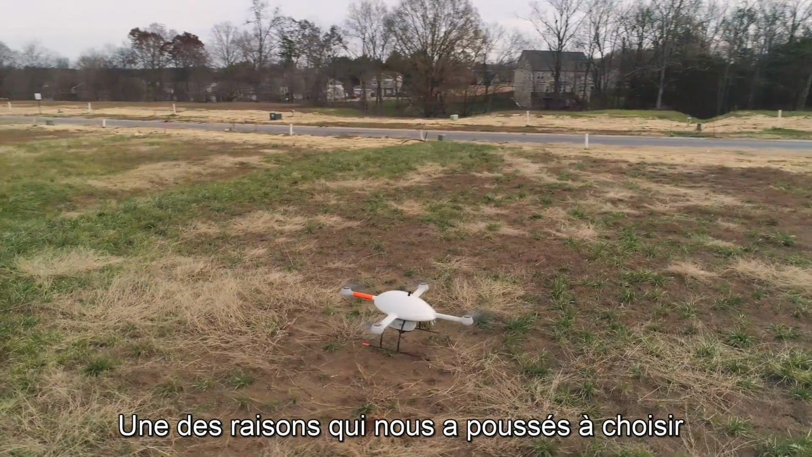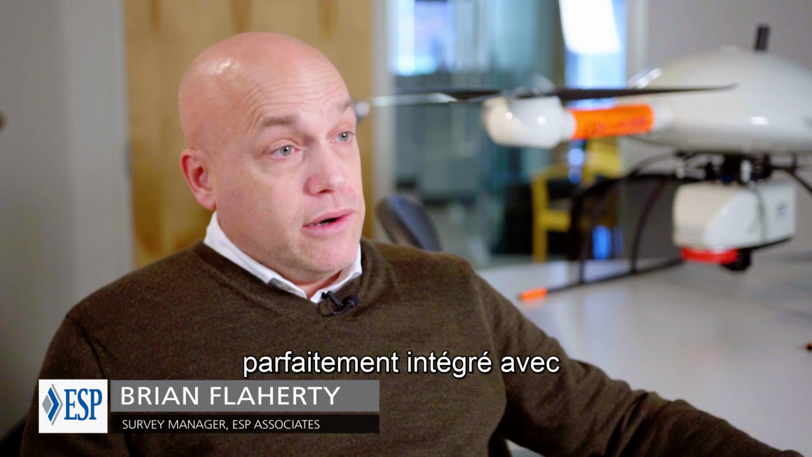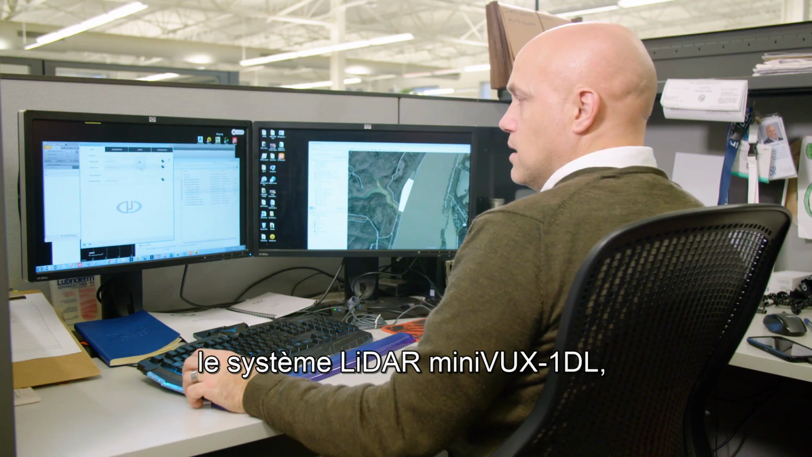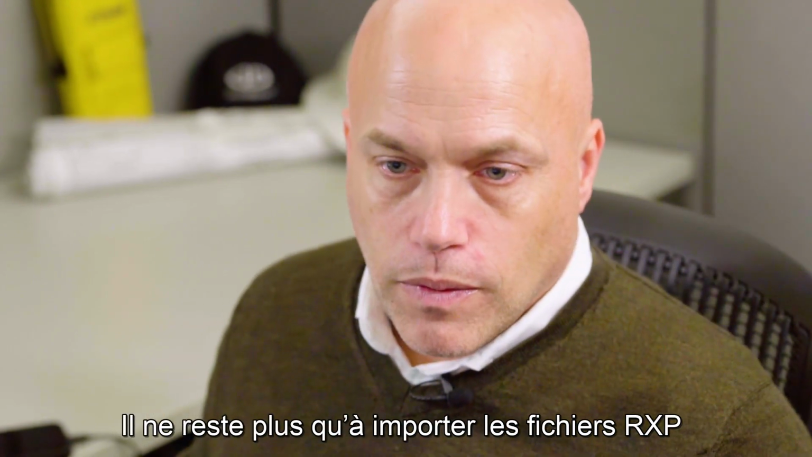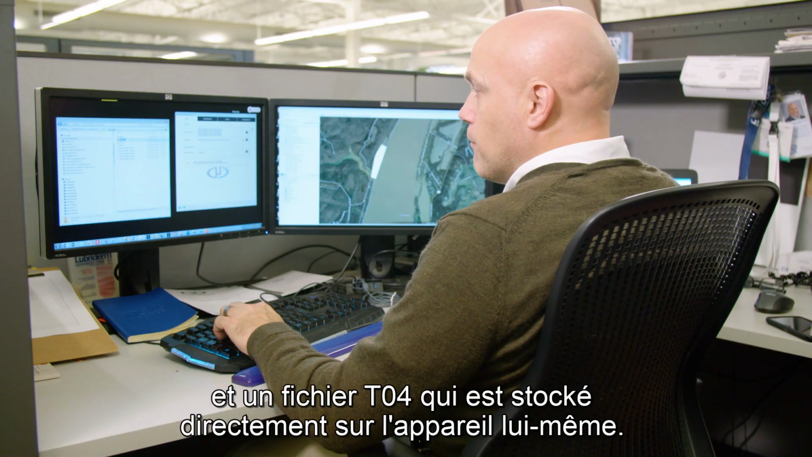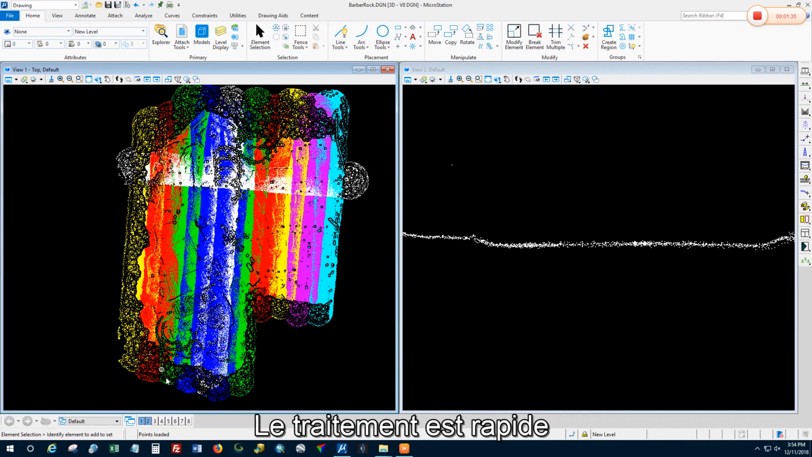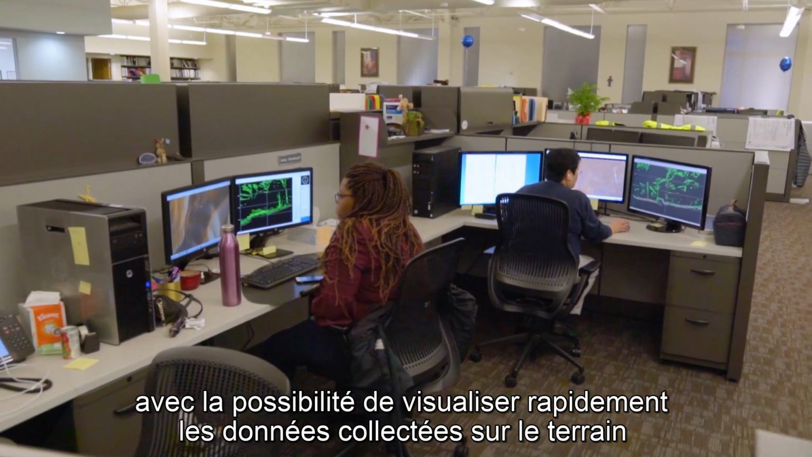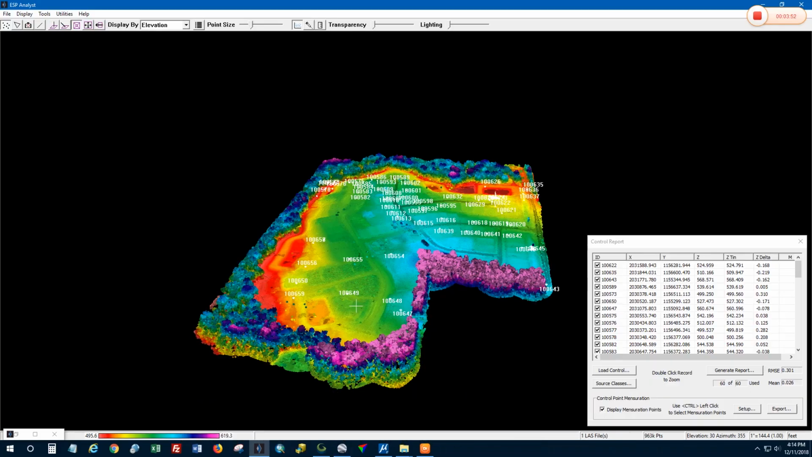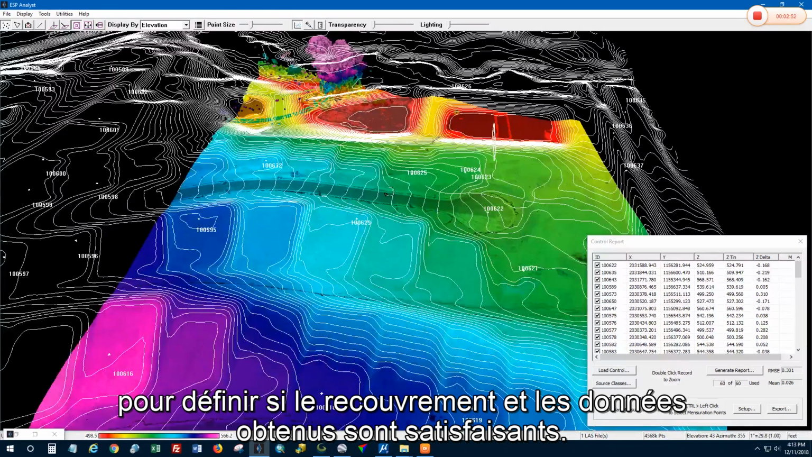One of the reasons why we chose the mdLiDAR3000 is because it was fully integrated, not only with the LiDAR system, with the Minivux 1 DL, but it also came with some processing software. All they have to do is bring in the RXP files and the TO4 files that is stored right on the unit itself. We're able to quickly process and do a quick visualization of what we have captured out there in the field and see that we have enough overlap and that the data looks very good.